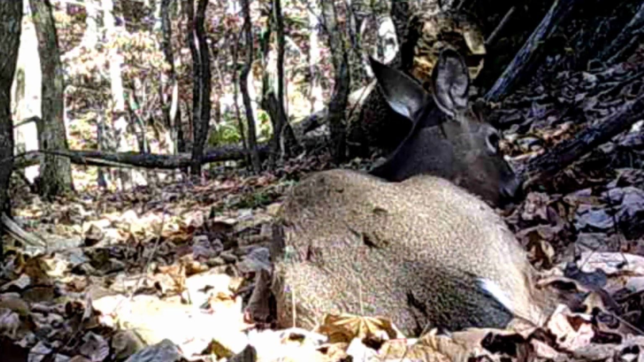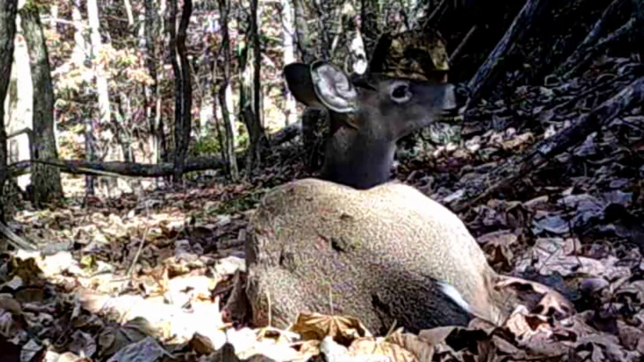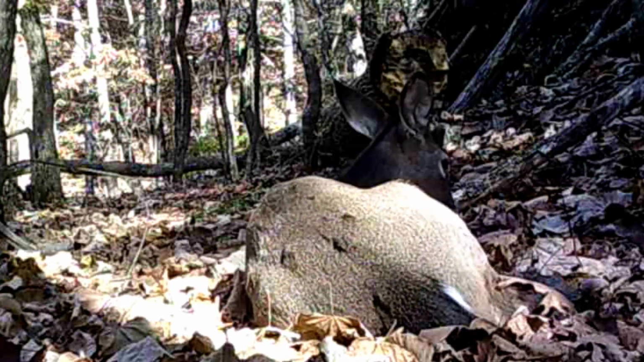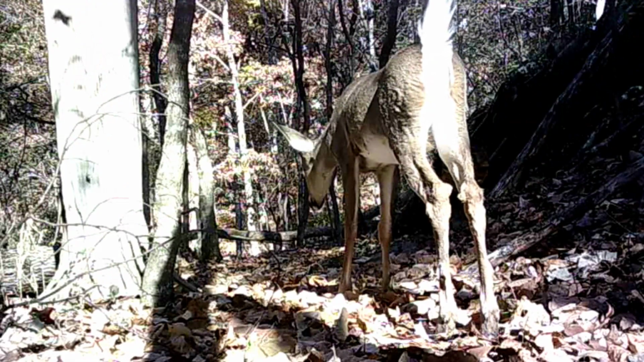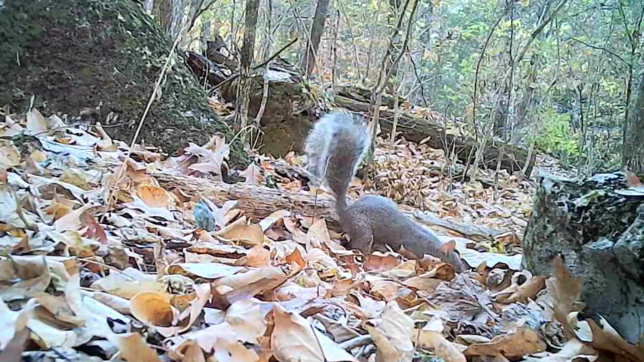Well, out on the ridge, this nice weather, even the old does are taking a nap, taking it easy. They're enjoying it. Just spending their afternoon away, waiting for the evening. But they're up stretching, out picking around for these acorns again. And I mean there's acorns everywhere.